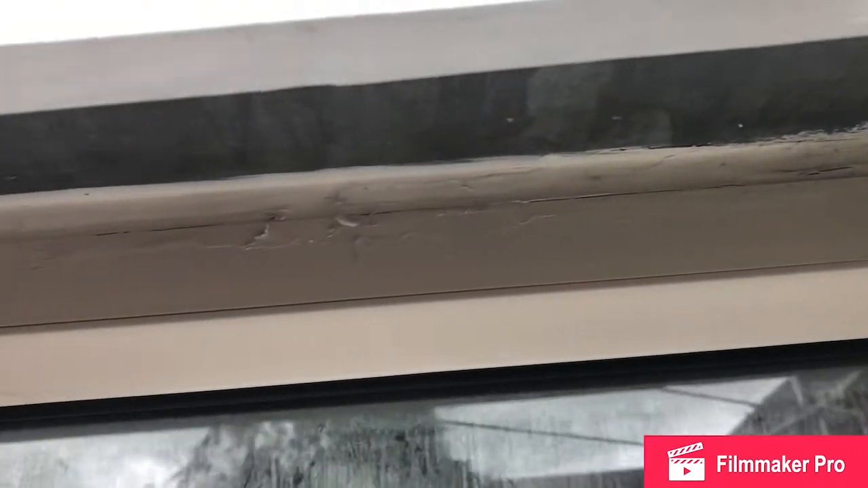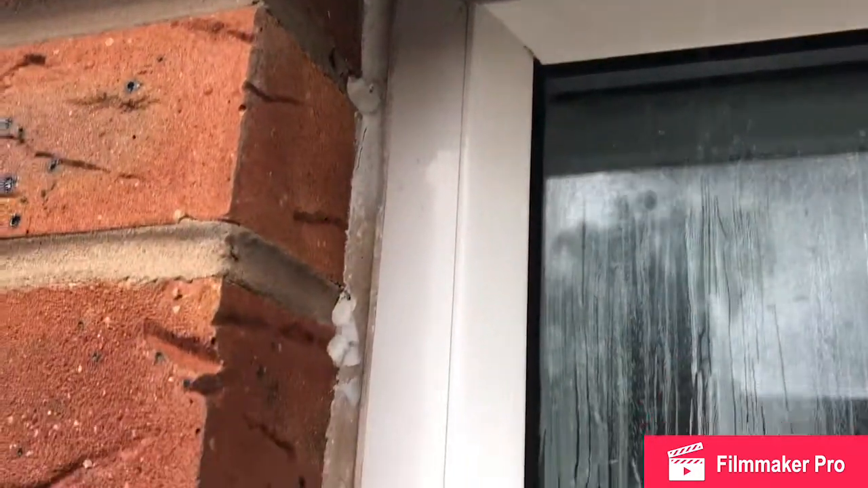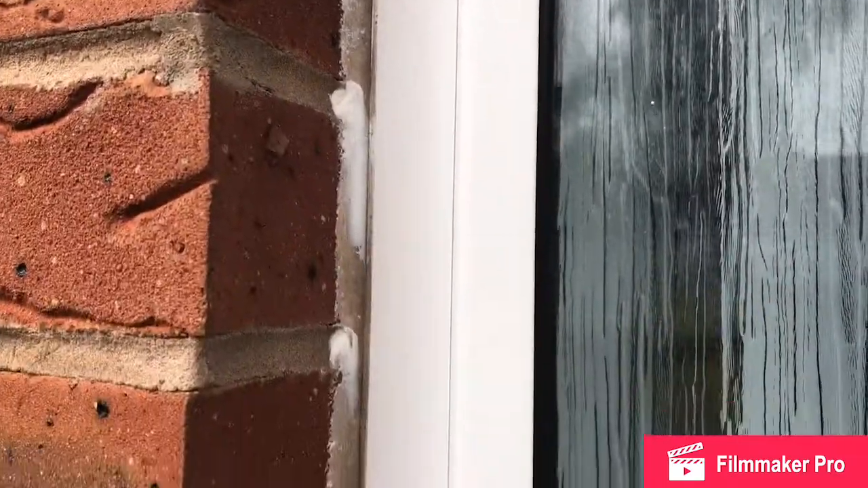So what I did is I got a card and just give it a little push just to see if the card would go through. It won't in this case, but I think I will reseal that with some window and frame sealant. Just work your way all the way around the window, inspecting. You can see there's little white bits where I've touched areas in.